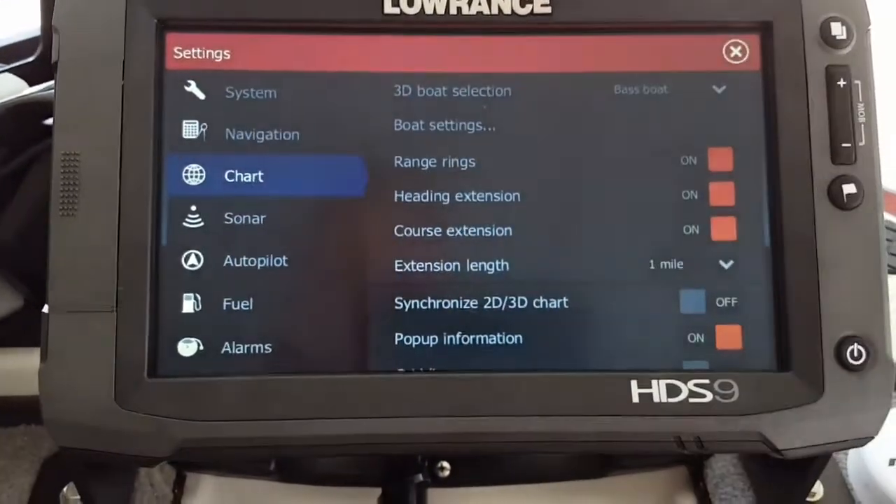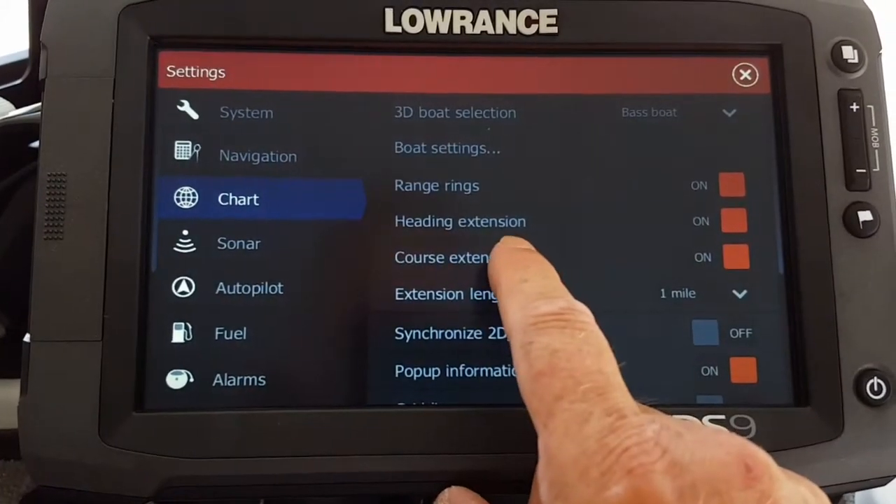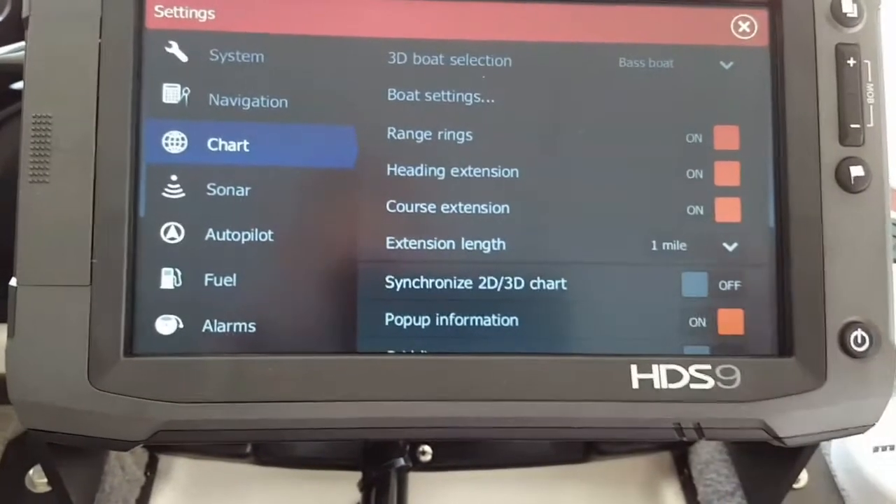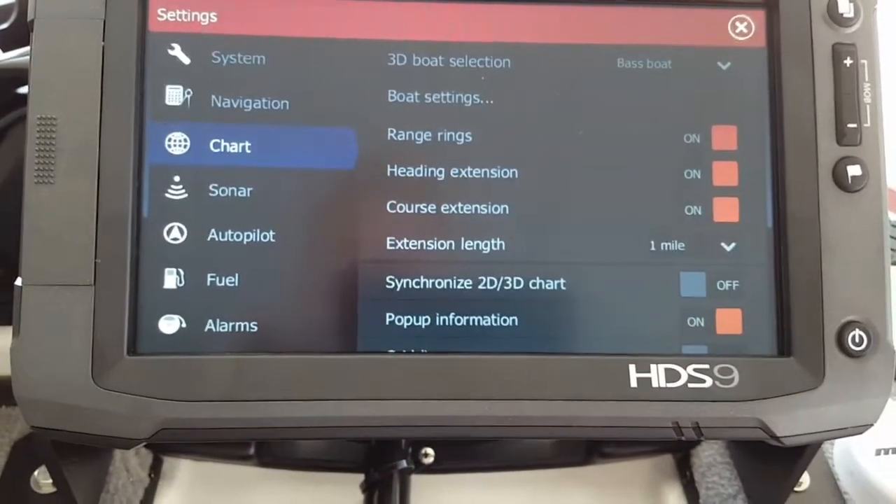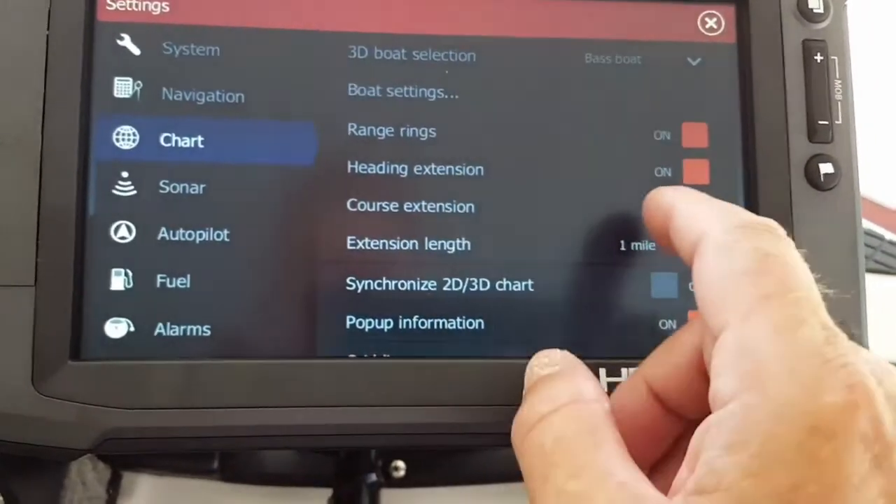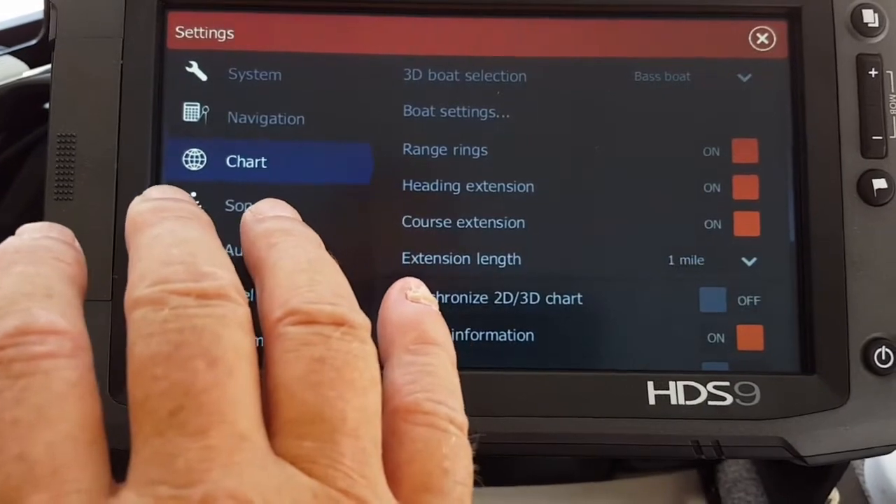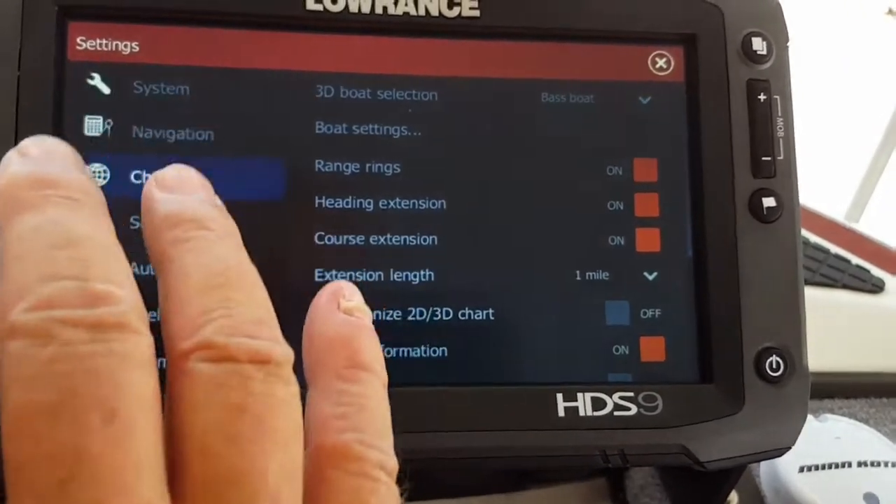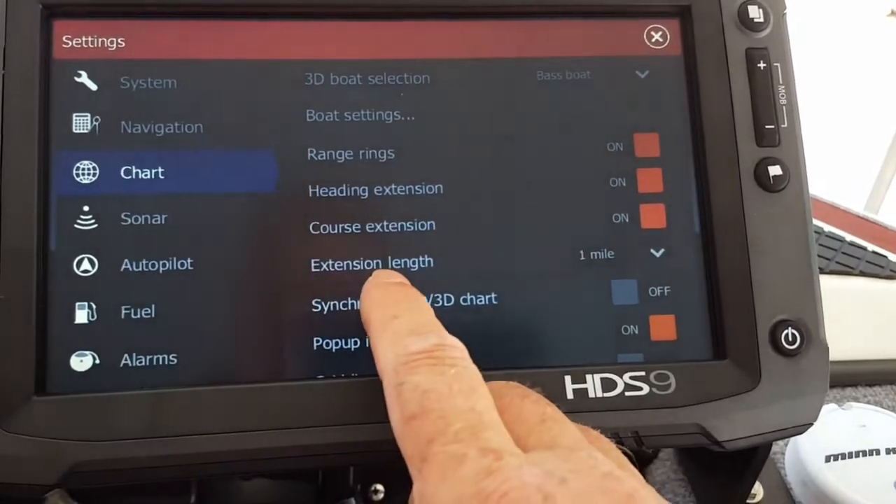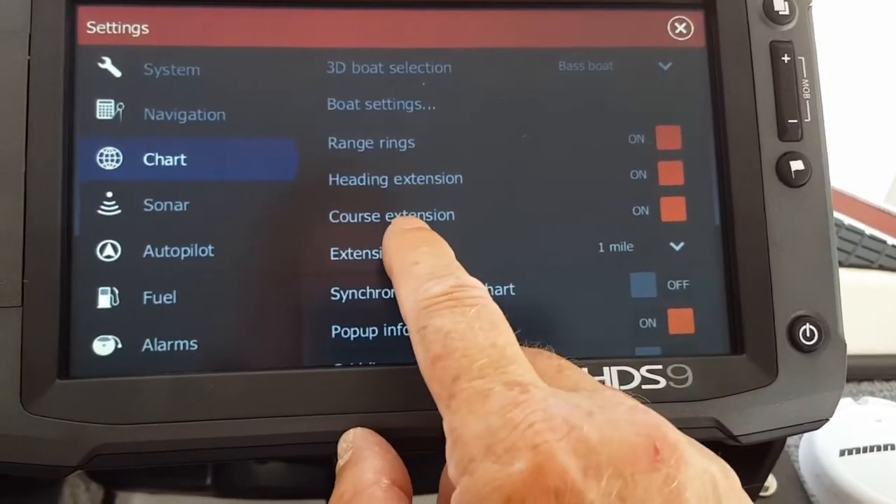And what I wanted to say about all this is, like on mine, you can see, just running back through, you can just see the headings again. But here's this setting I'm talking about: heading extension and course extension. I have them both on. That's going to give me a blue line, and it's going to give me a red line. Those 2 lines I've got as add-ons on the face of the GPS sonar screen as I'm running, and it will show me that difference. So now when I'm doing that, it will tell me how close these 2 settings are together.